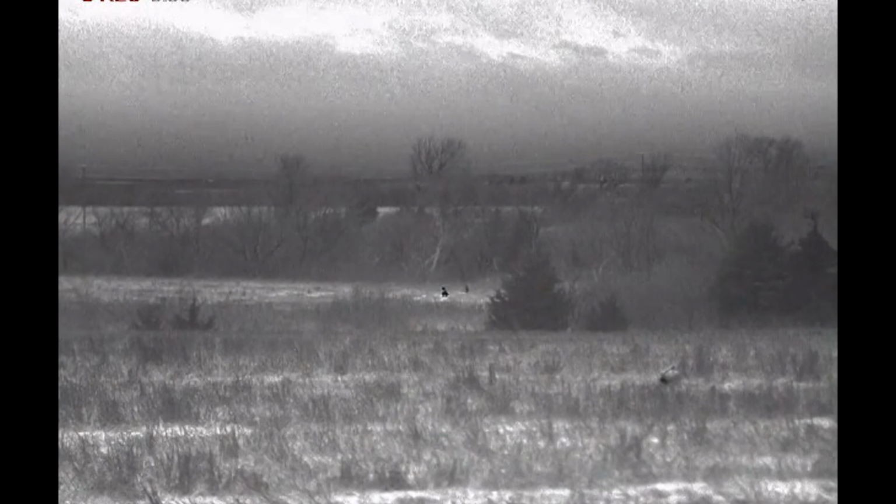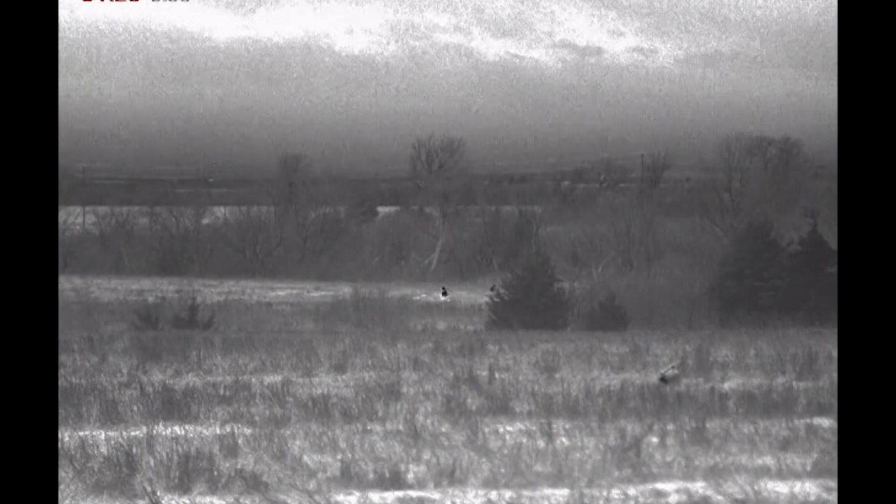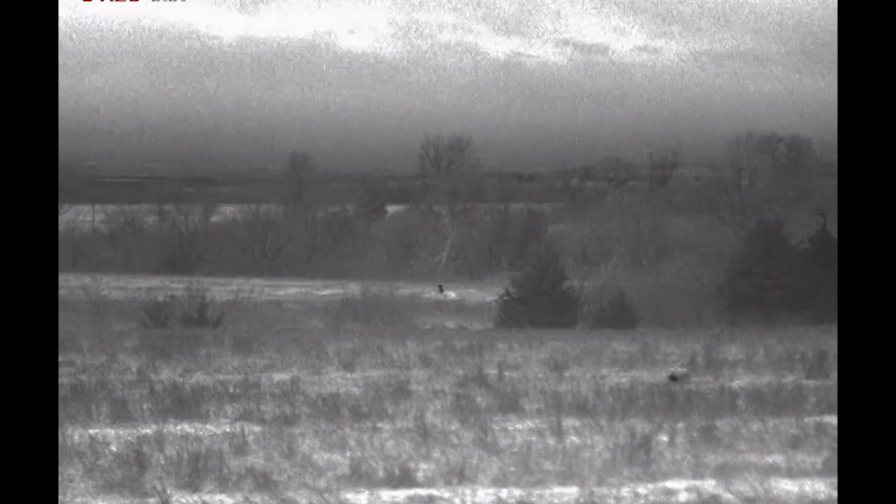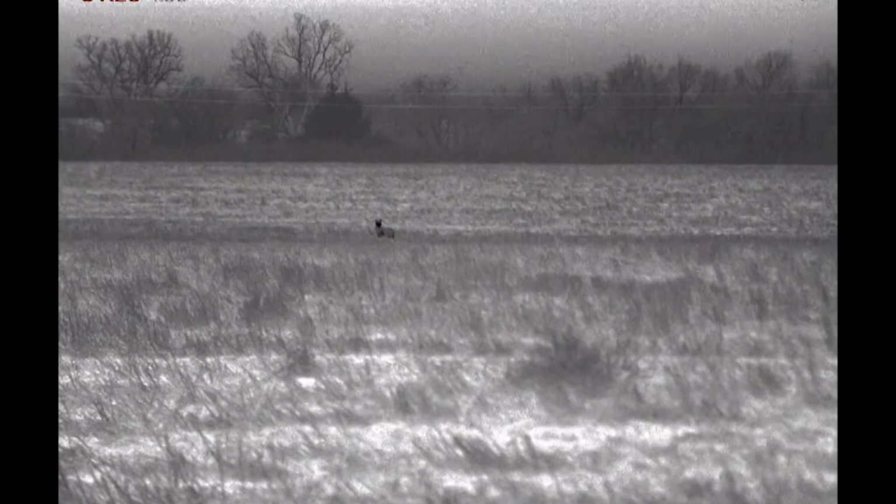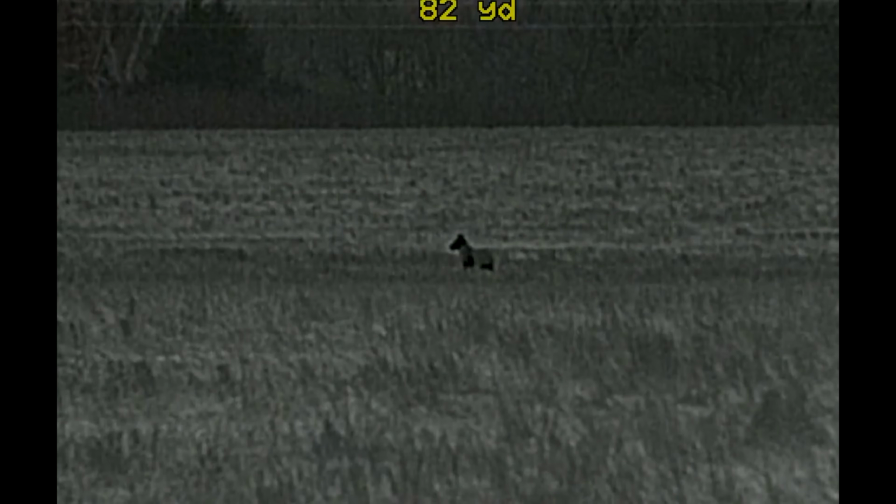Two of them coming around the left edge, right over top of the call. Coming around the left edge of those trees. Yep. One's coming. That pine tree is 175. There you go. Good shot, Rick.